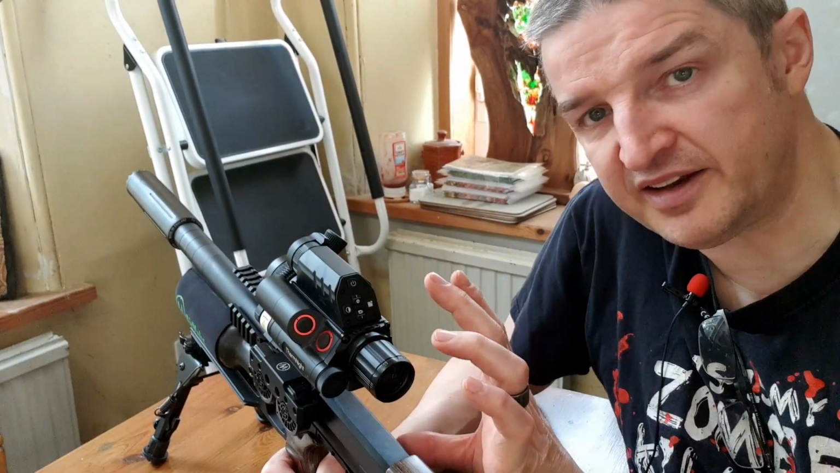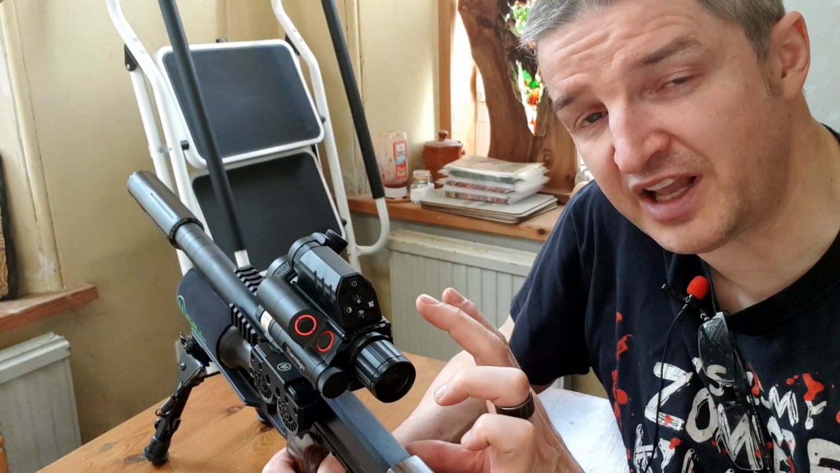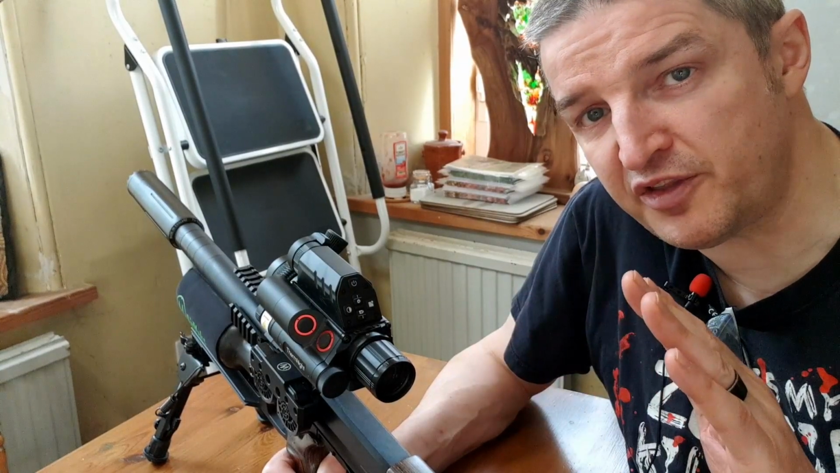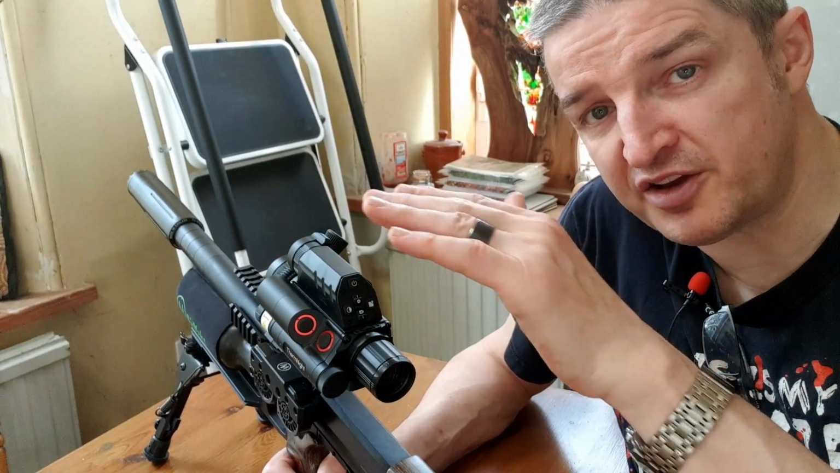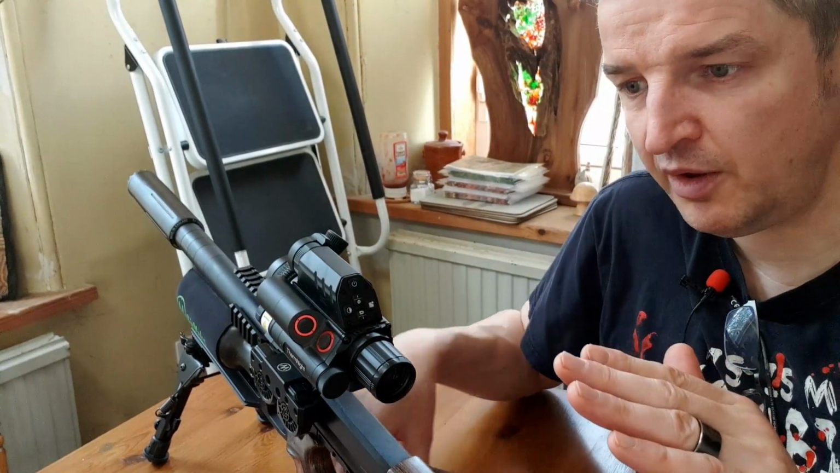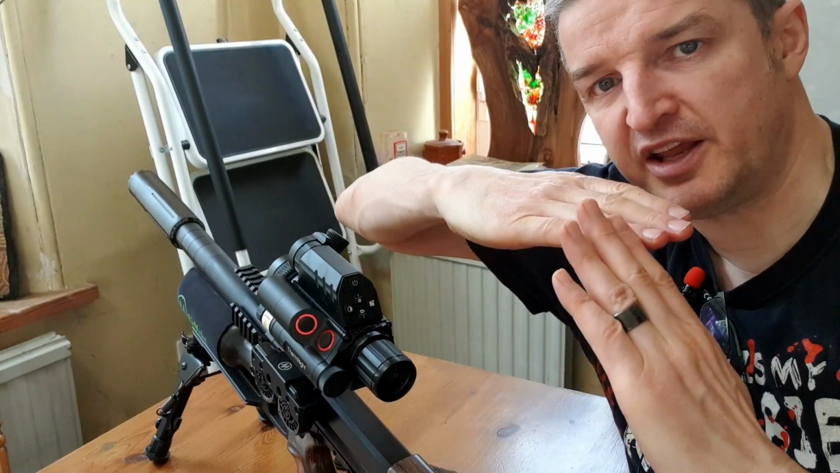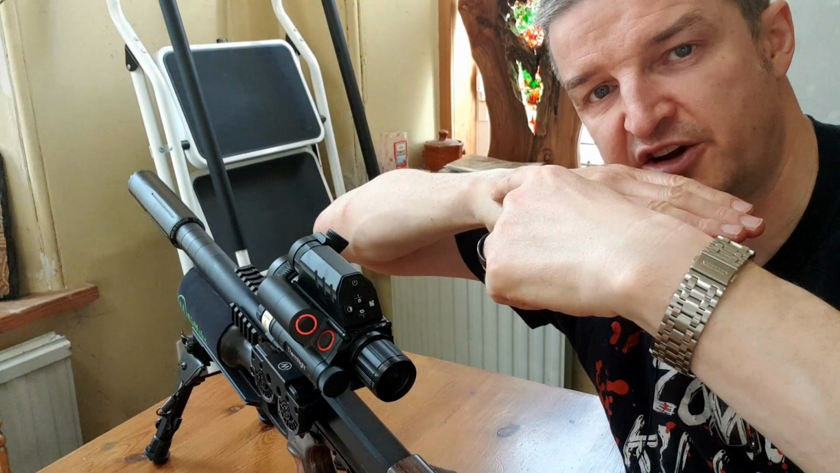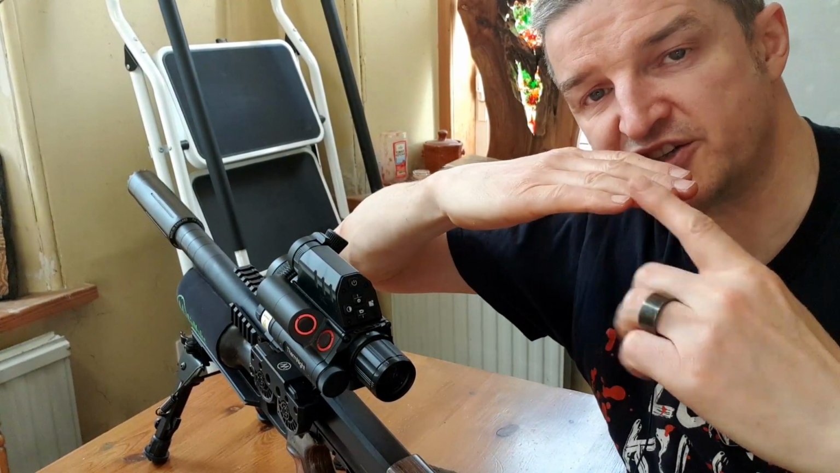Now, with the added extra height, 111 mil from the bore to the center of the top lens, that meant rather than have a far zero of 30 meters and the pellet rising up through the line of sight and back down to my 30 meter zero, primary zero, secondary zero.